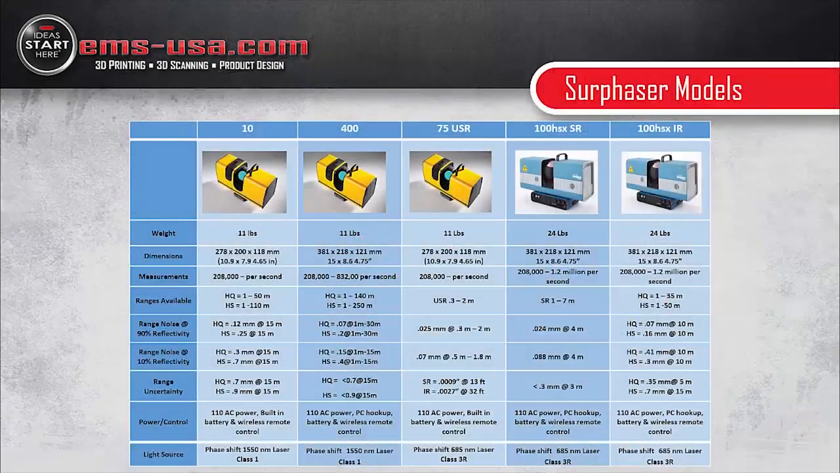Let's go ahead and take a look at the different model Surphasers there are. Currently there are 5 different model Surphasers, and they're really broken down into 2 different groups as far as the applications you would use them for. The Model 10 and Model 400 are primarily used for AEC. That would be things like building structures, civil, architectural, things like that.